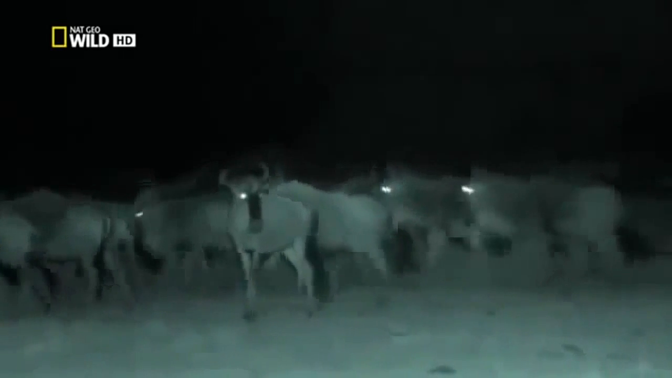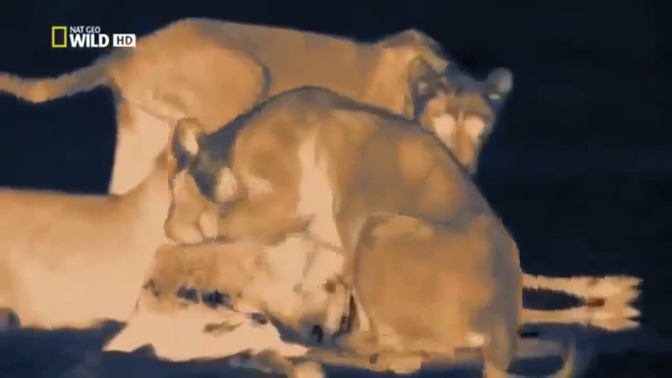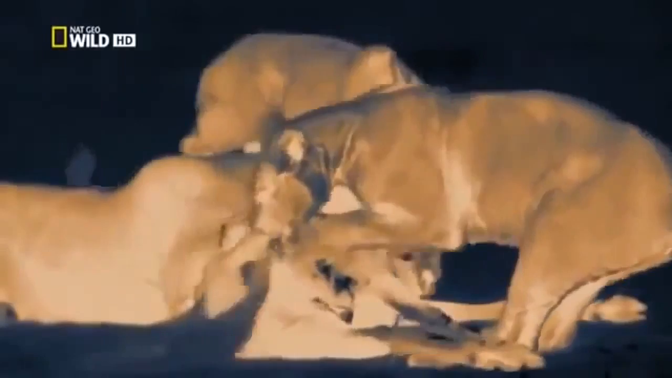The cubs know something's up by the drumming of hooves. Mum must have made a kill. She usually does. They just need to home in on the sounds of scuffling. When the youngsters arrive, Mum is still throttling the wildebeest. They betray their immaturity by merely playing with it before they start to feed. Now that they're fully weaned, they'll demolish it in half an hour.